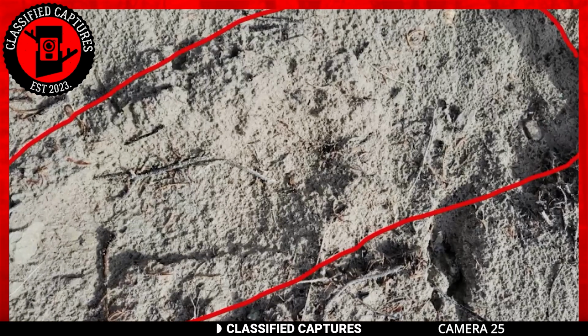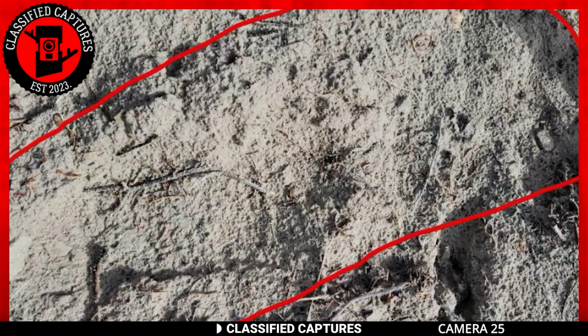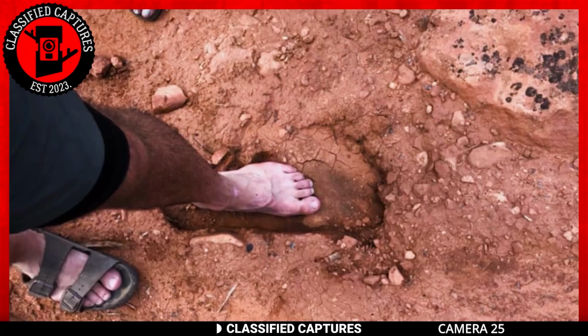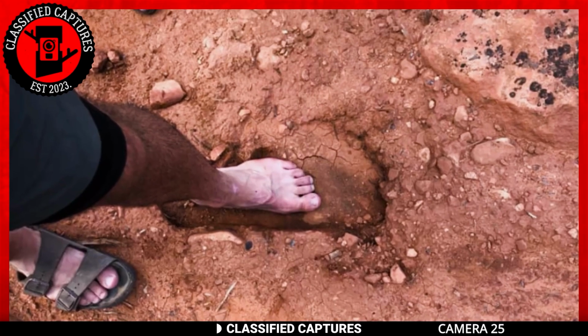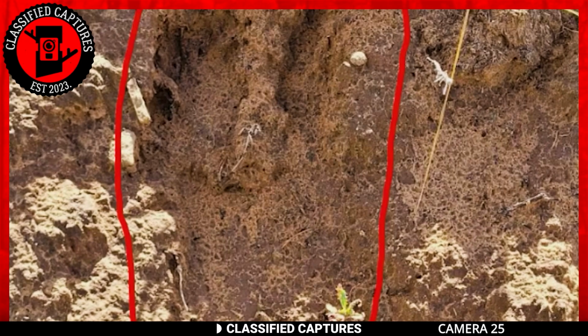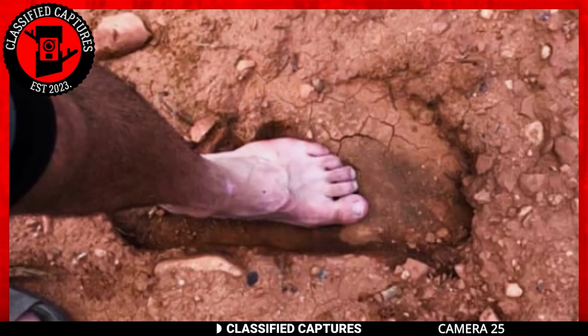Although the tracks bore a resemblance to a human foot, a subtle uniqueness set them apart. They were abnormally large, surpassing the size of any known human. Even the tallest and largest man on Earth couldn't boast such colossal feet. In that moment, the conclusion was undeniable. They had just discovered the footprints of Bigfoot.